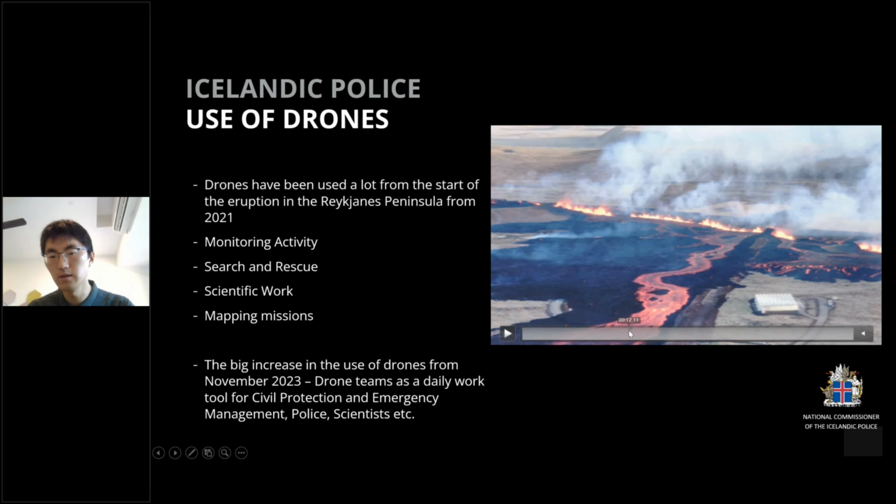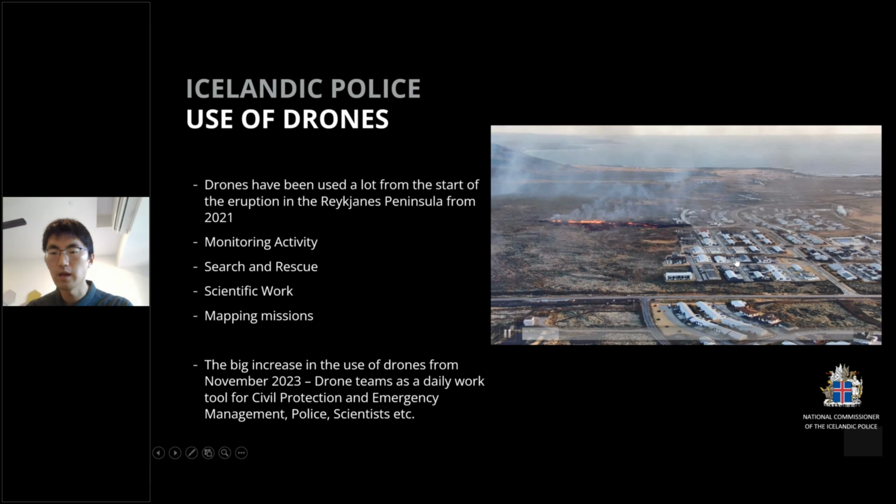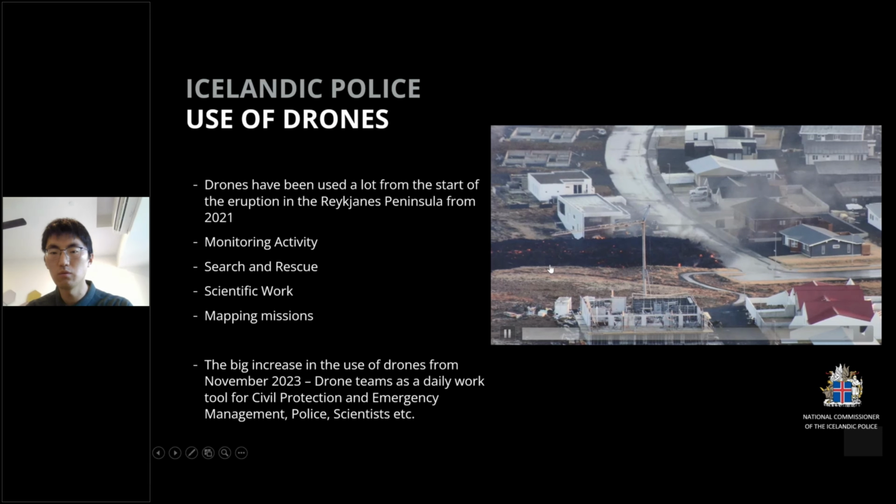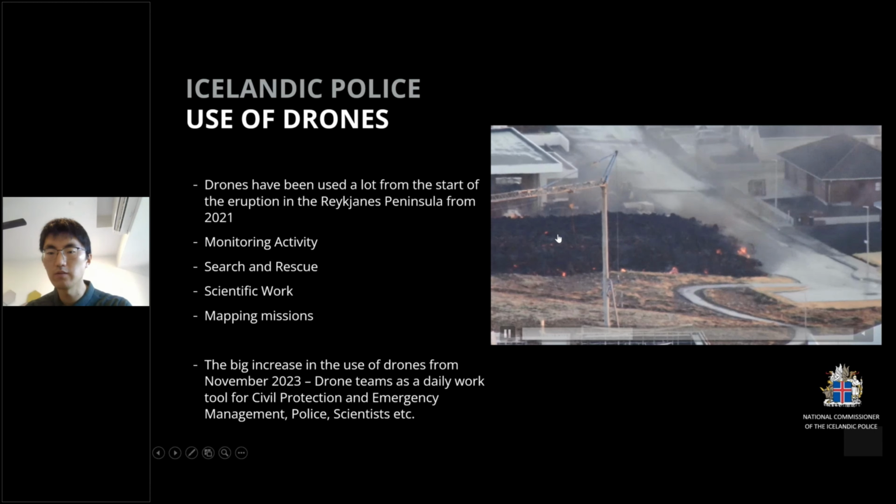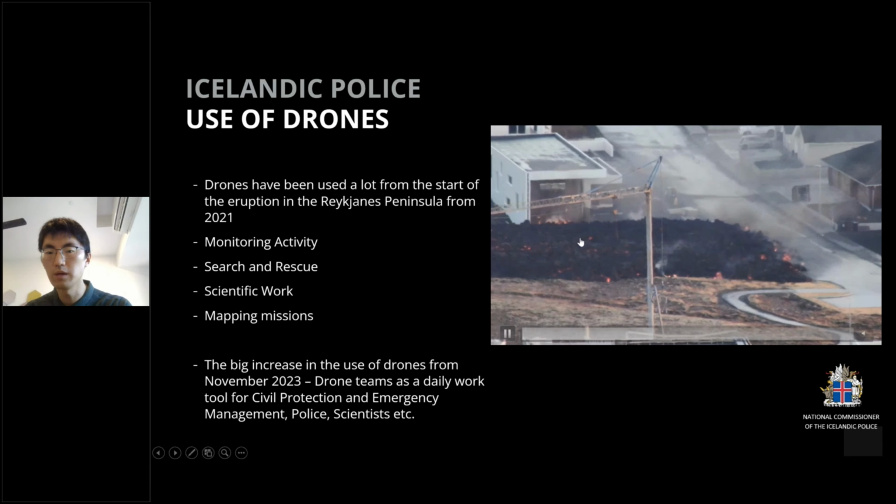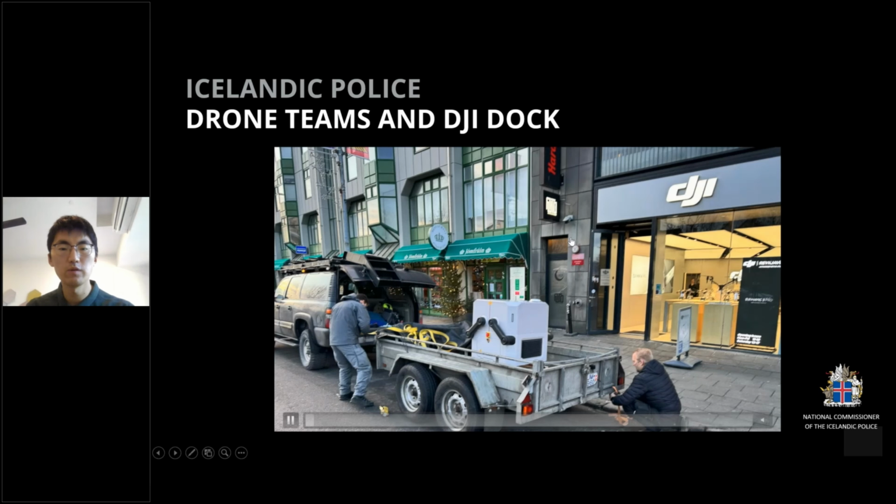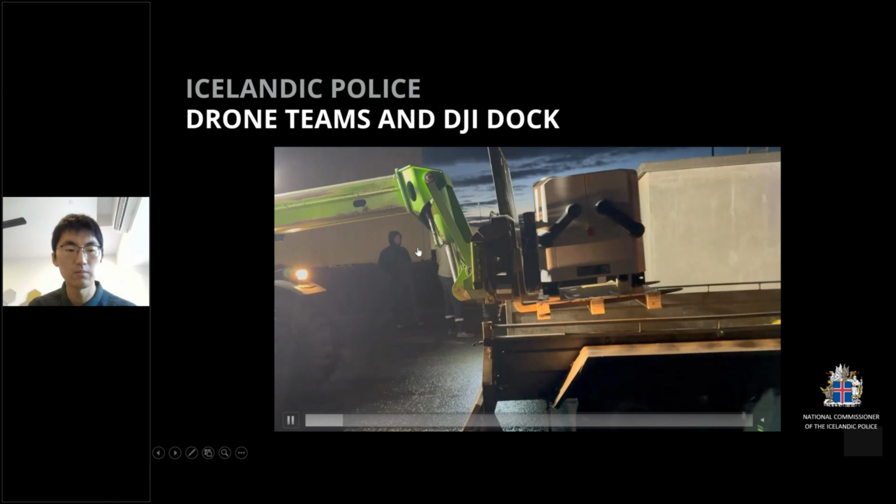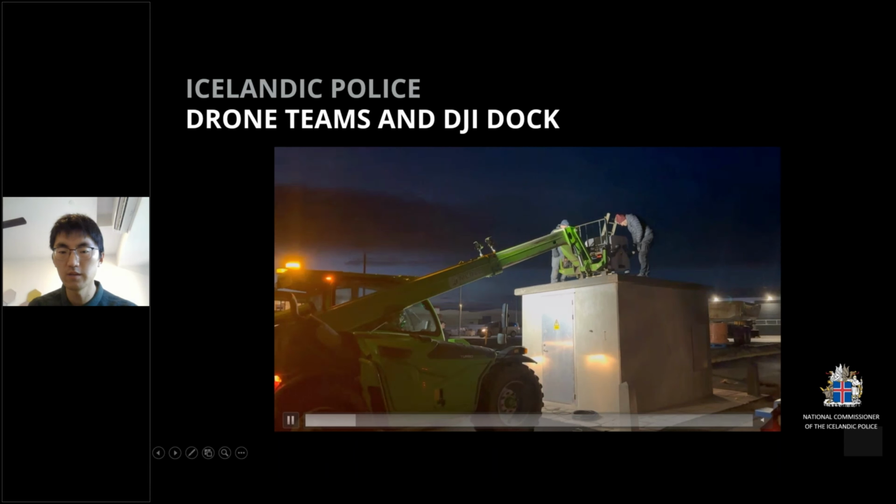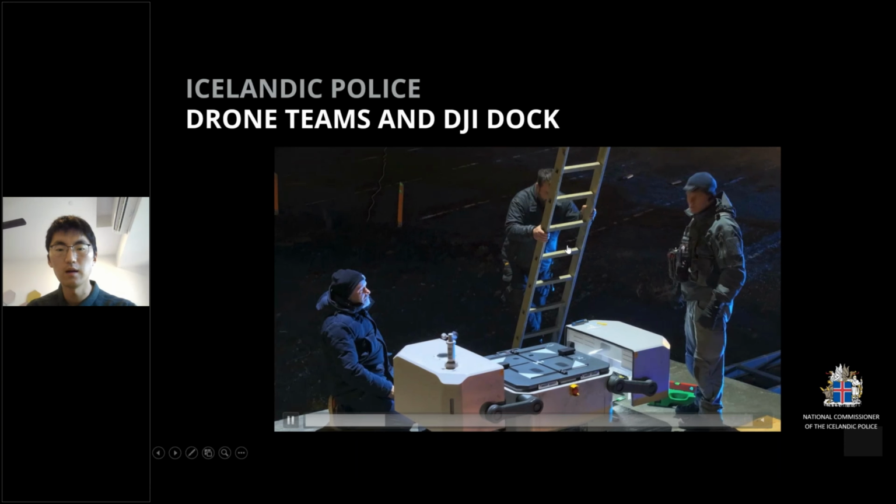So if we display it again, this is the area for the people to live, and also very near is the volcano. So after the volcano eruption, the place officer can use the drone quickly to warn the people to evacuate. After we launched the DJI Dock, we did some tests, and finally the Iceland place decided to deploy the DJI Dock 1, and actually they deployed several. So this is the first one of the Iceland place.